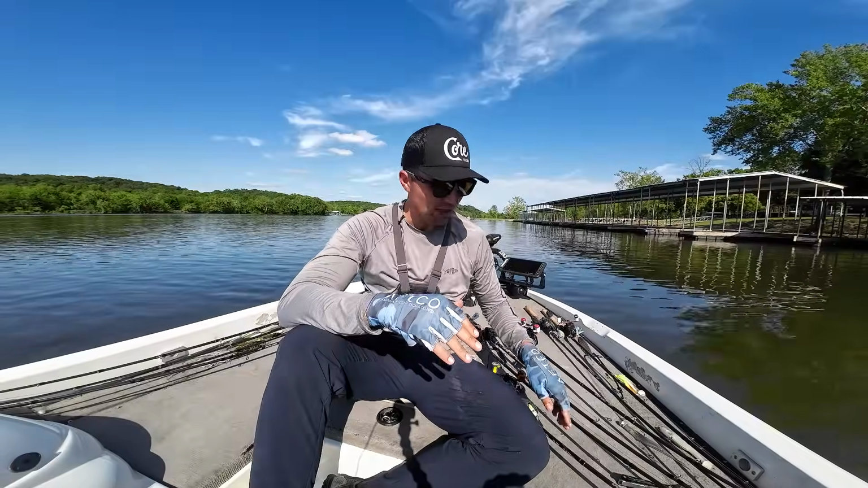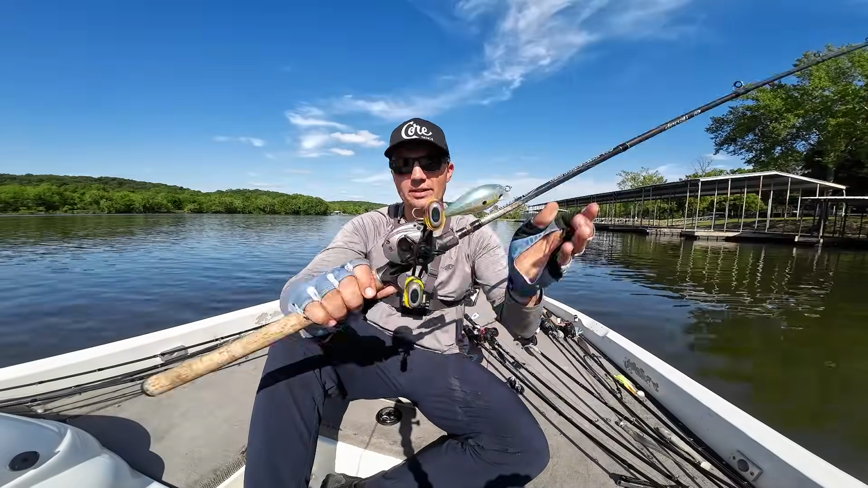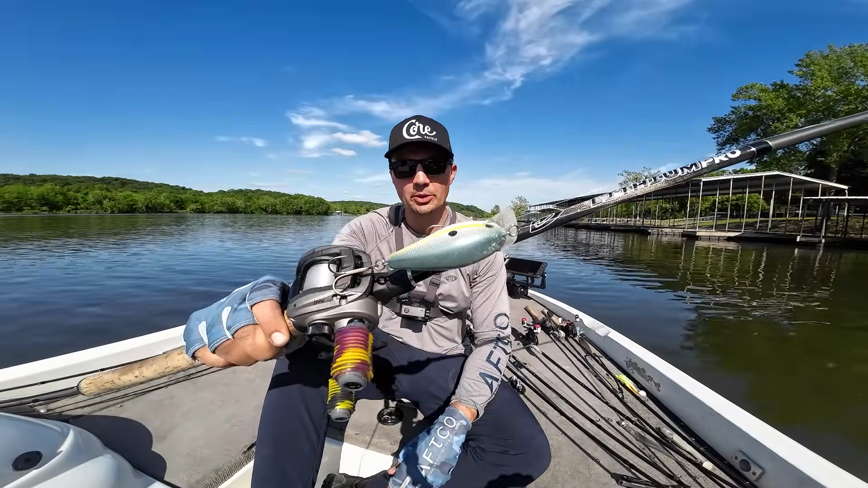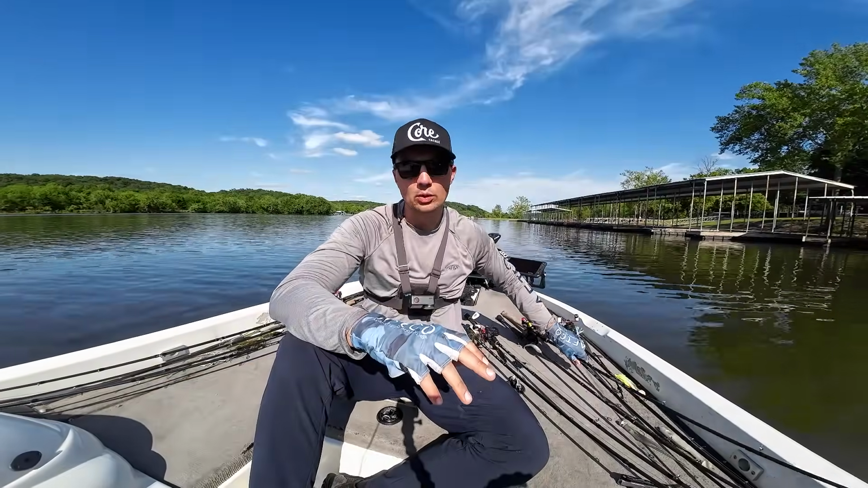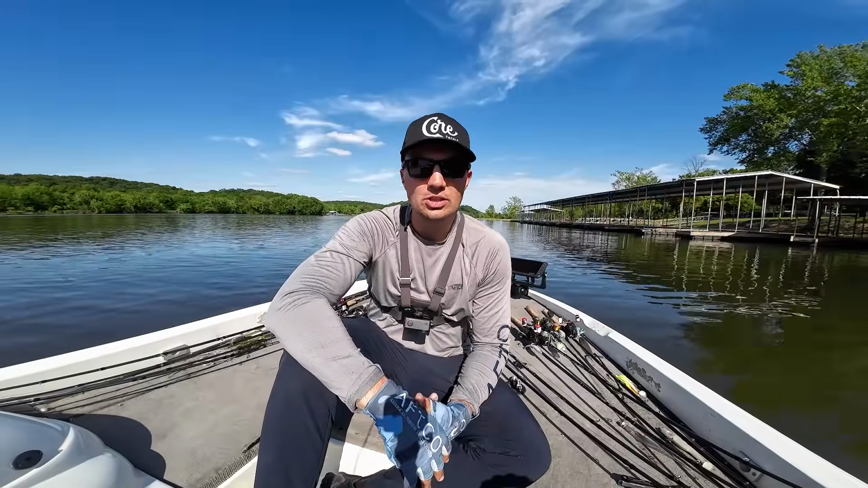And there were a few fish in some of the in-between offshore areas. I did catch that one nice fish on the 8.0 Magnum Squarebill. And I think if I had found a few more areas like that, I also may have been able to get a few more quality fish in the boat.